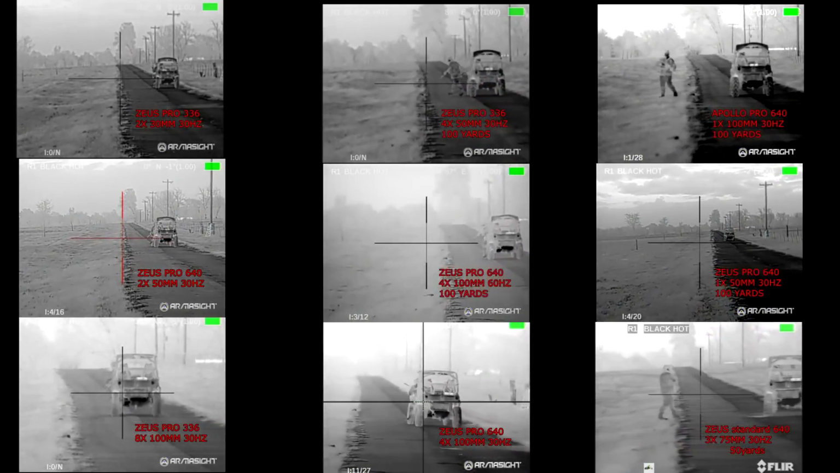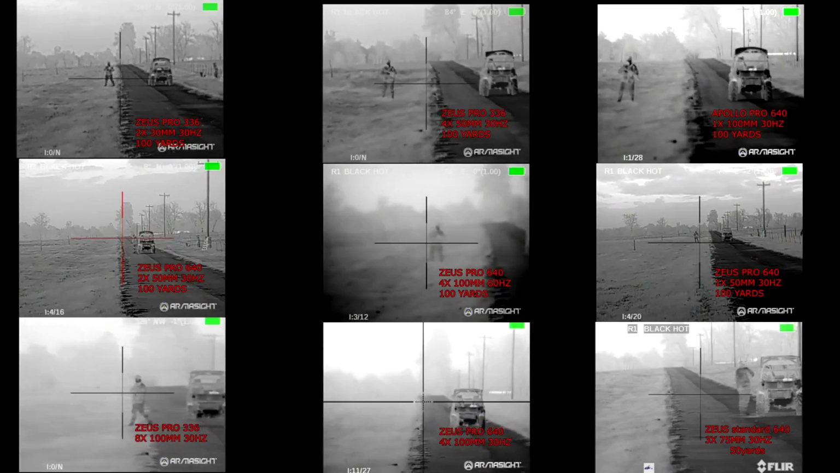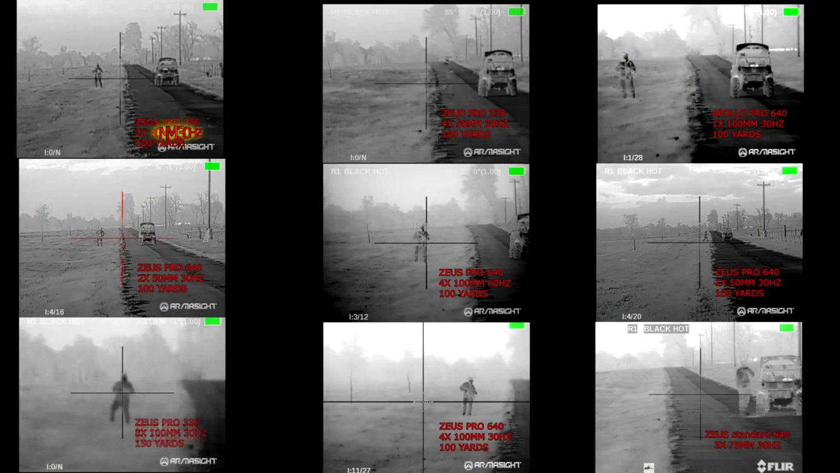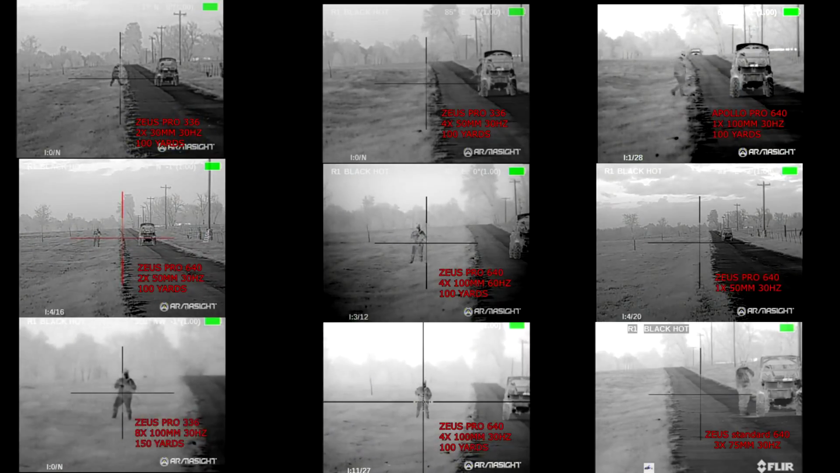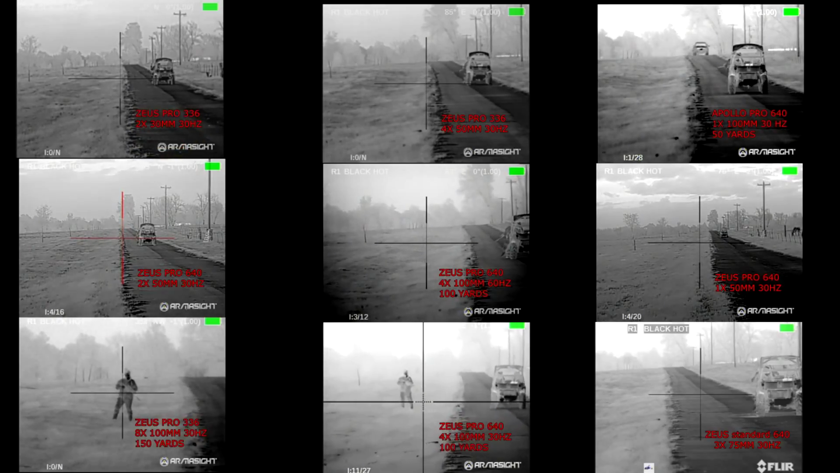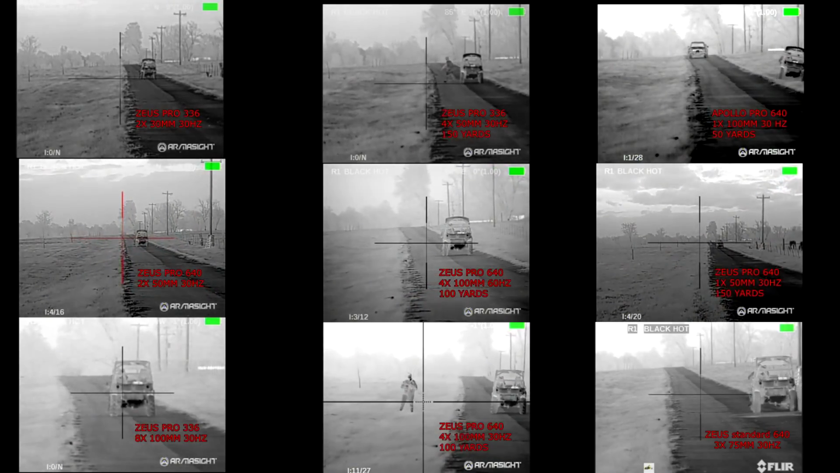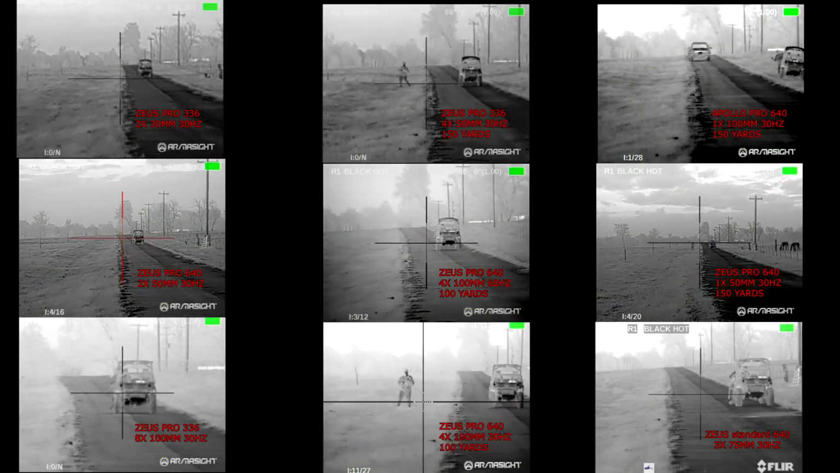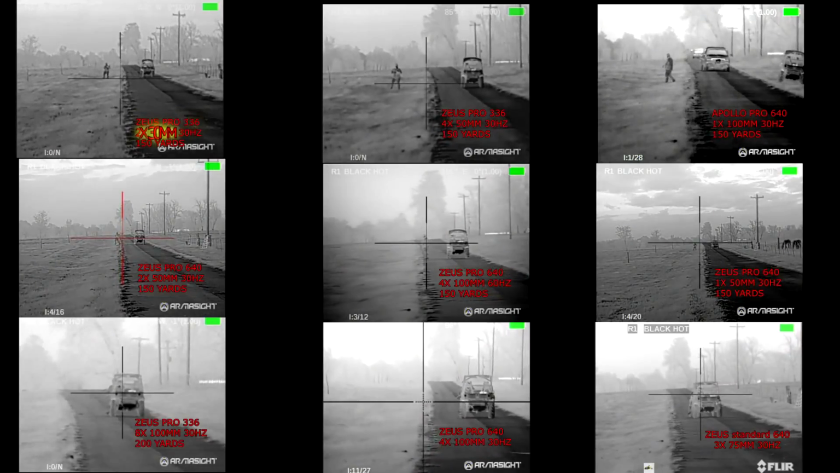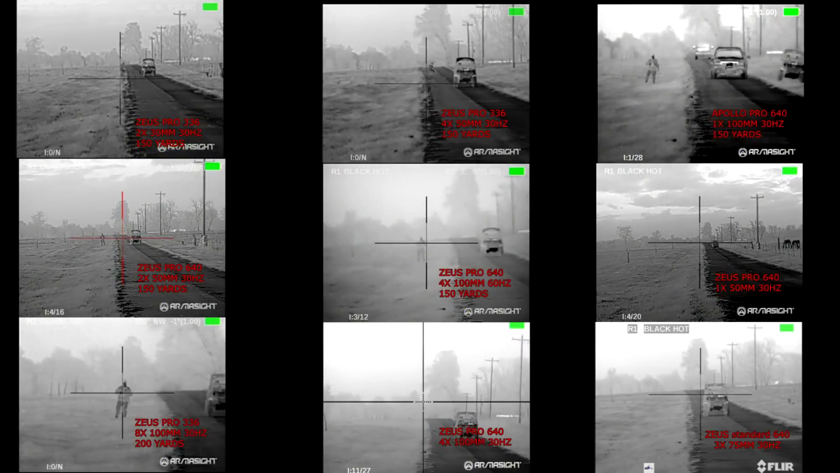Now, the larger lens, like the 100 millimeter lens, where you're really going to see the difference is when it's inclement weather or bad conditions for thermal, high humidity or detection range. That's really where that 100 millimeter lens is going to shine, because the 30 millimeter or 50 millimeter is not going to pick up as much heat as the 100 millimeter does when it's raining, high humidity, high heat, or long detection range. So again, for this test, it's not where the 100 millimeter is really going to shine, but I still put them all together here for you.